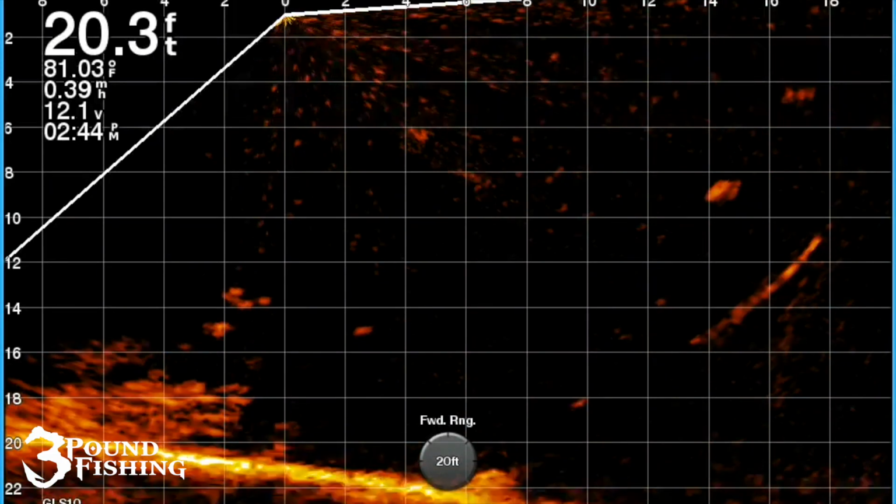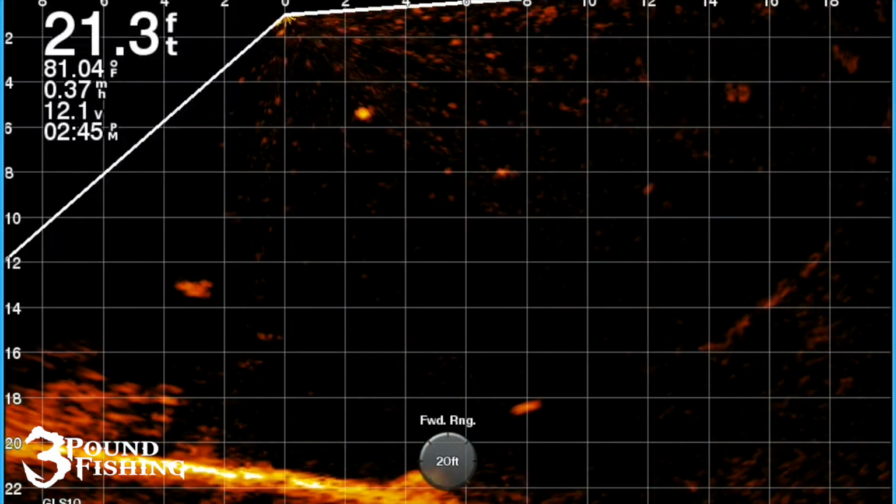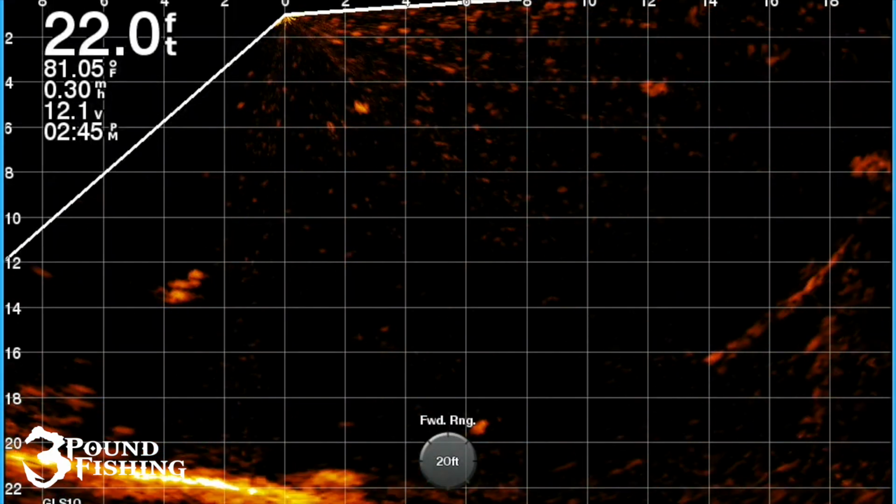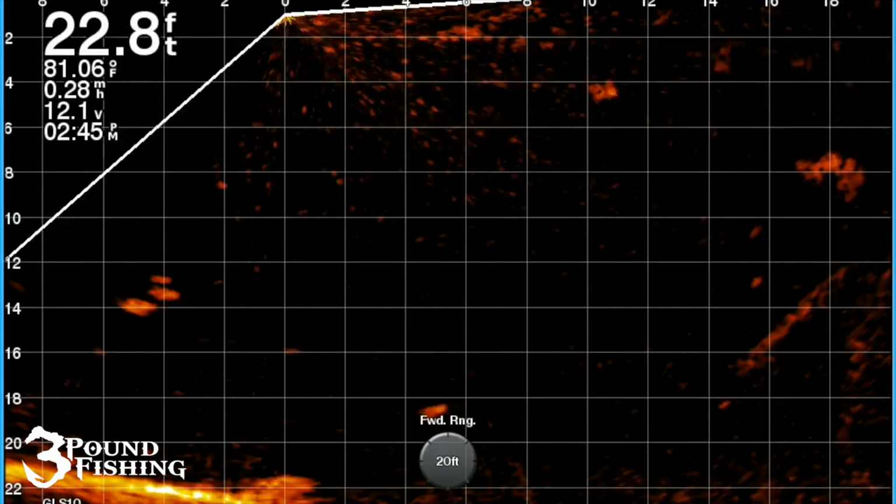So a lot of people are going to want a longer pole with LiveScope, no doubt about it. And I'm definitely getting more and more comfortable with the 11-footer. Some people will even go up to a 12, 13, and 14. I can see that happening, especially when these piles are shallow. But right now, a 10-footer is the sweet spot for me.